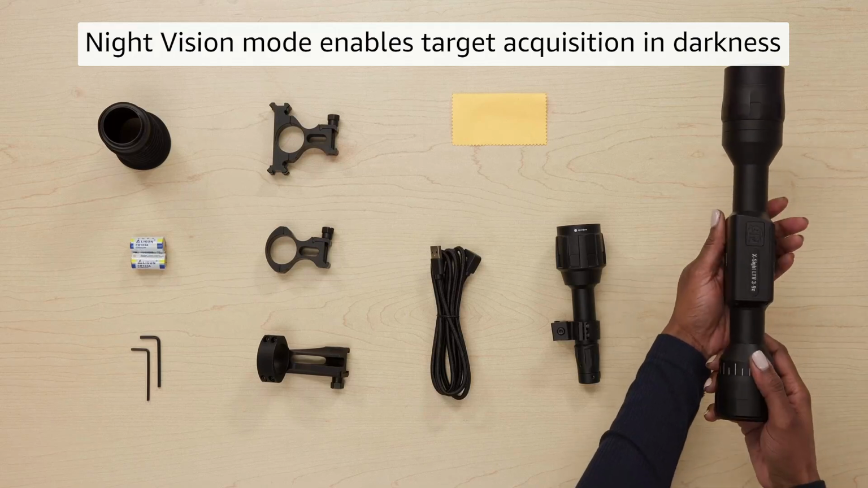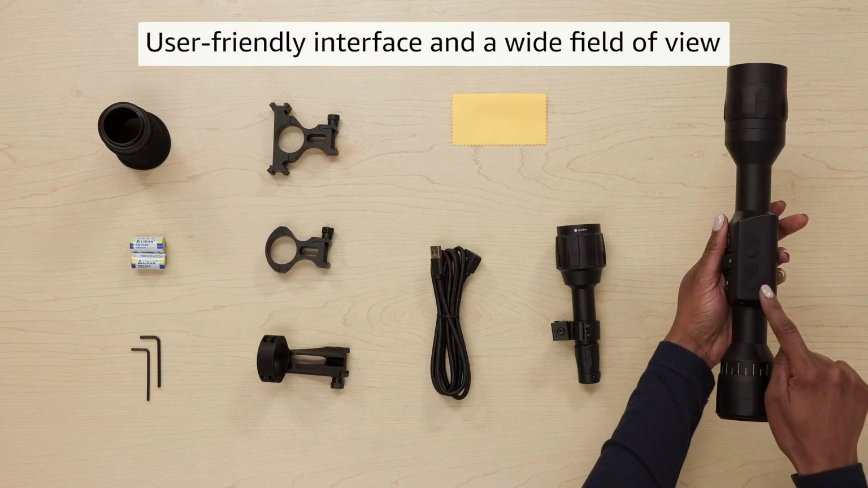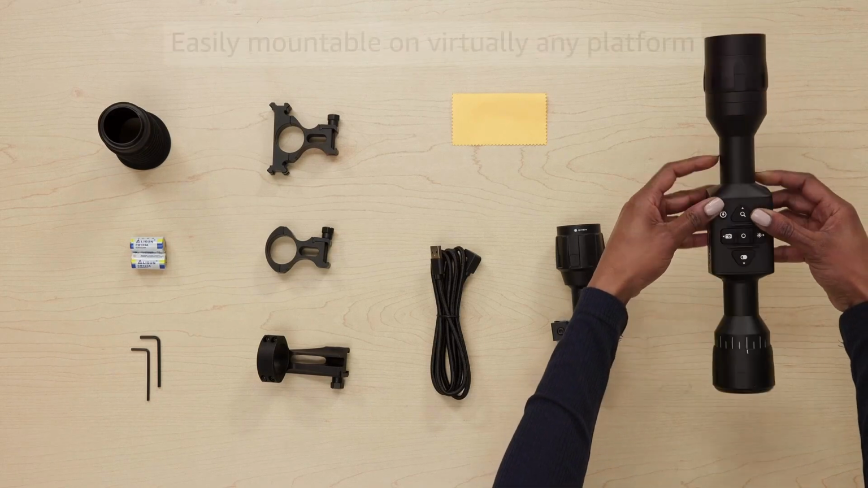Limited detection range. Night vision is great for short-range spotting, but it's not perfect for long-distance observation. Once you start getting too far, things start to blur out.